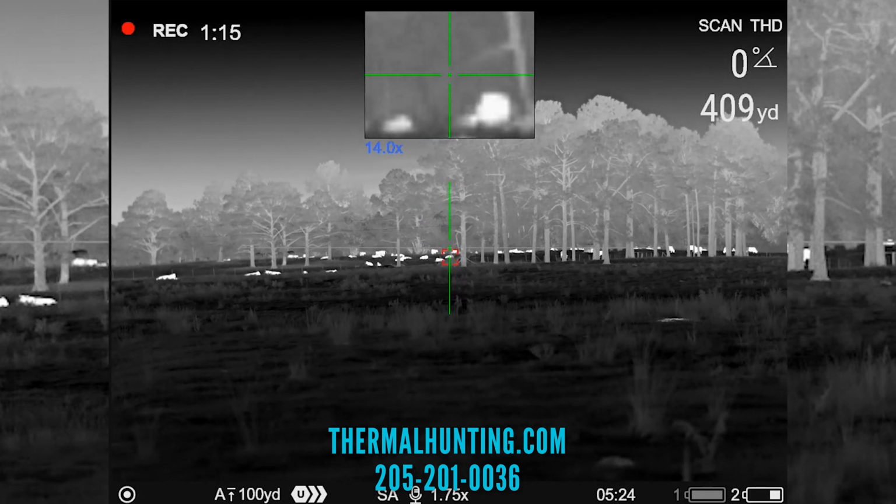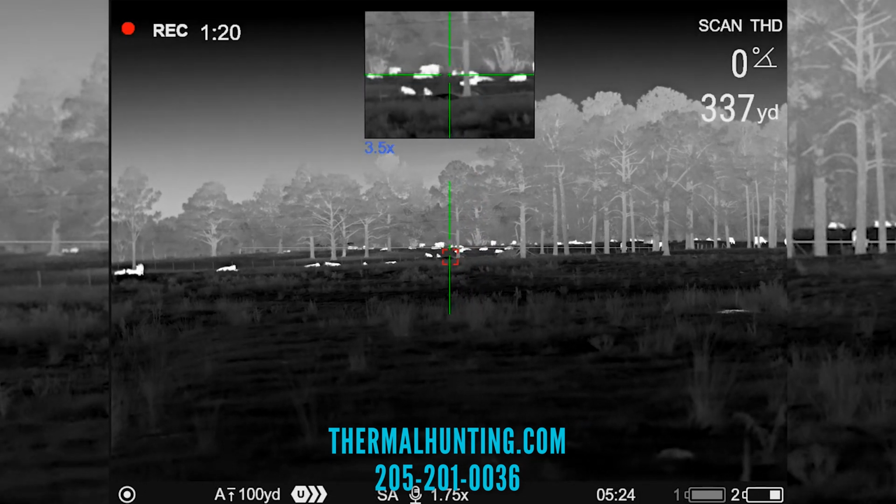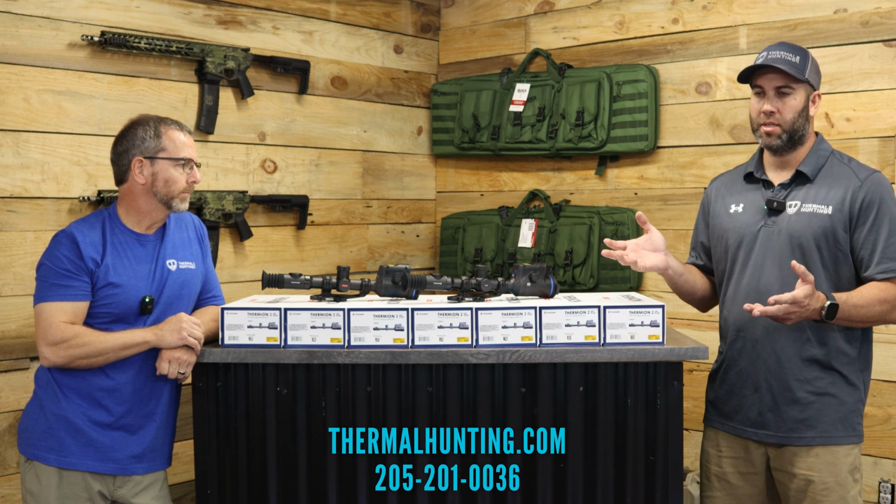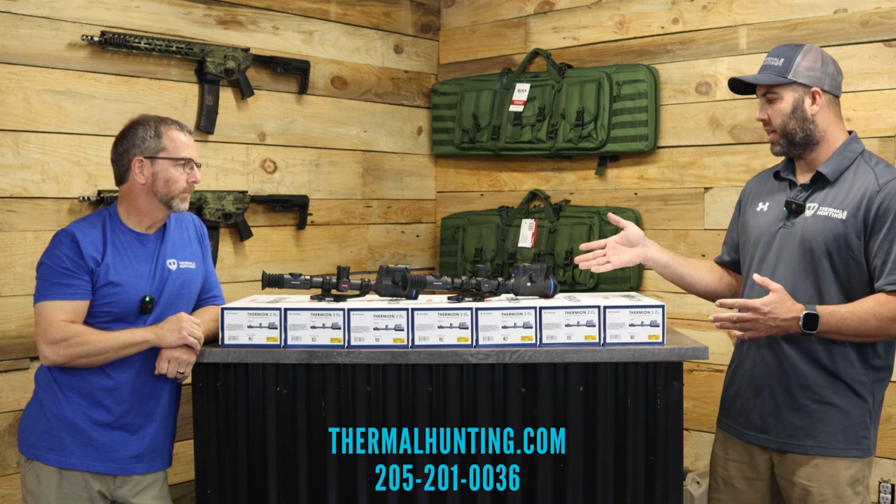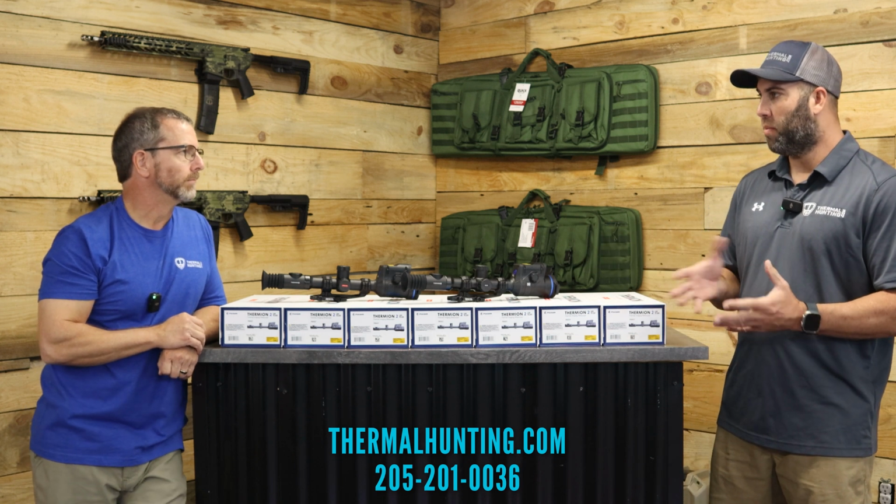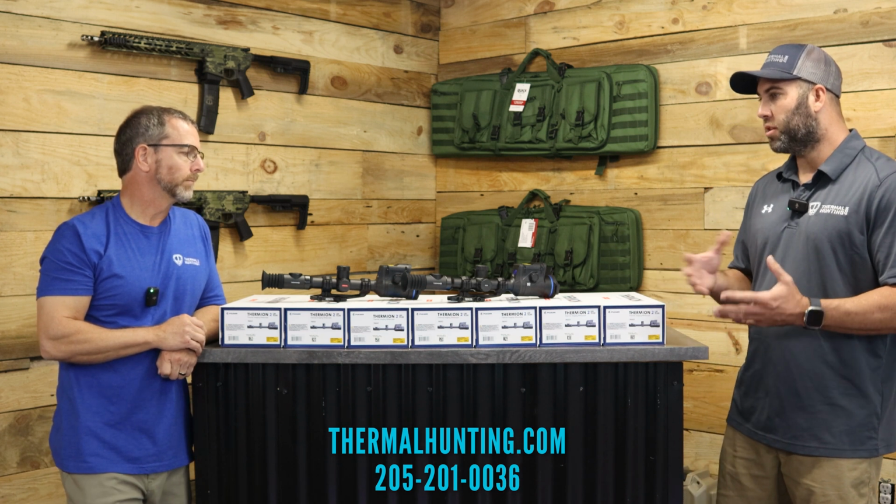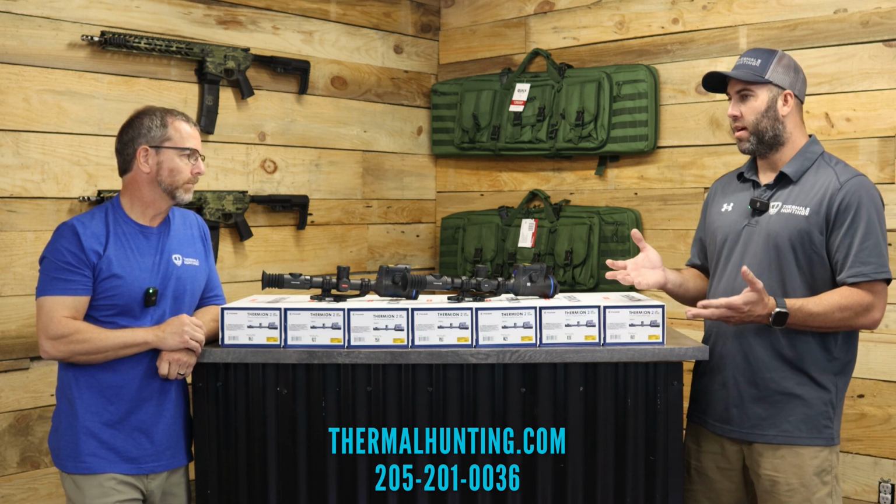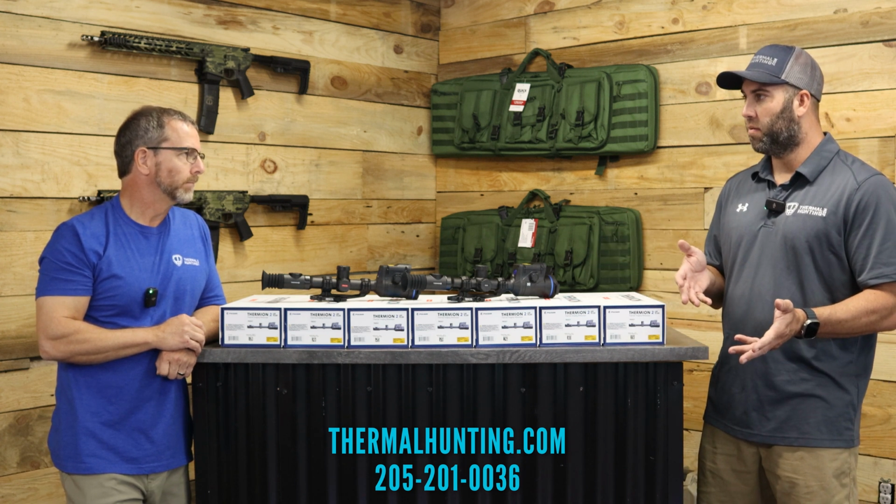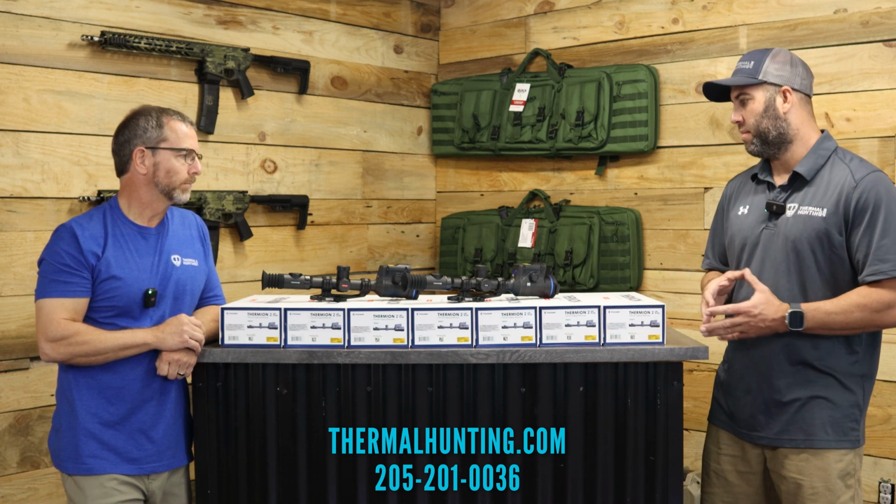Also, I think where a lot of people are deciding, do I need an XP50 or do I need an XG50? Well, the only difference essentially is the base mag. So with this XL, you kind of get the best of both worlds, because at 1.75, you're close to the XP50 range, and you're at 1024. You zoom in one time, and you're at 3.50 on the XL, where on the XG you're at 3 at 640. So you get the best of both worlds, if you can't make your mind up.